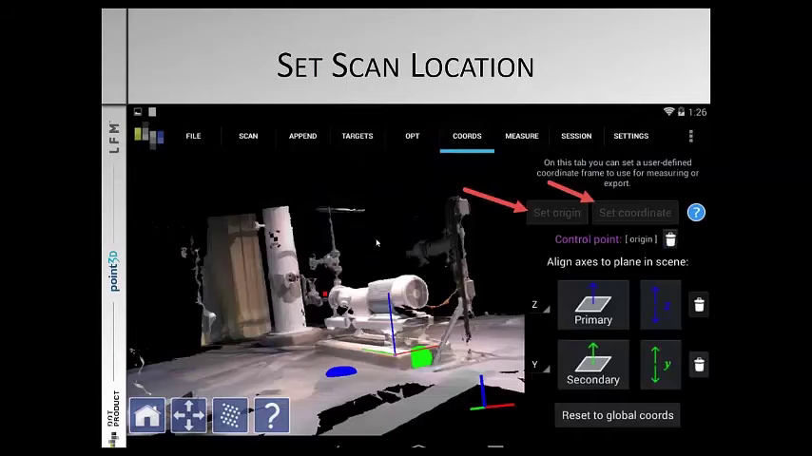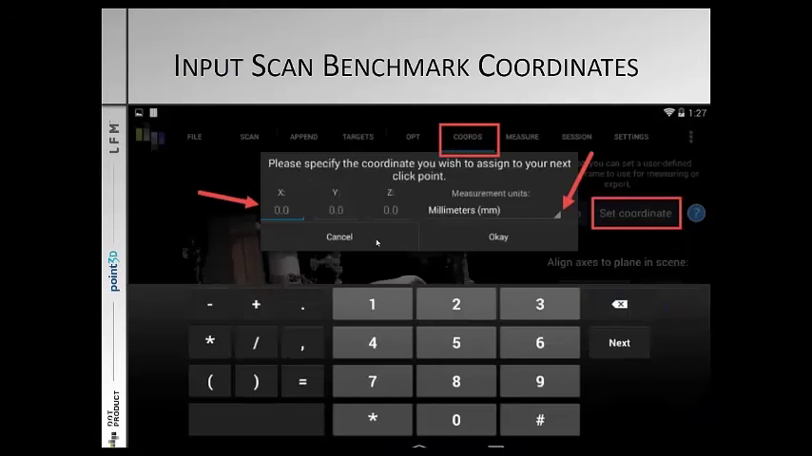My data is optimized, and now I need to set position and orientation. In this image here, the arrows are pointing to two options. I can set an origin point, that'll be the 0, 0 point, or I can assign a coordinate to that same point. Once I pick the point, I have a menu that comes up and allows me to key in the coordinates that I queried from my CAD model or from my scan data. Be sure to set your units here to match the units that were in your query extraction.